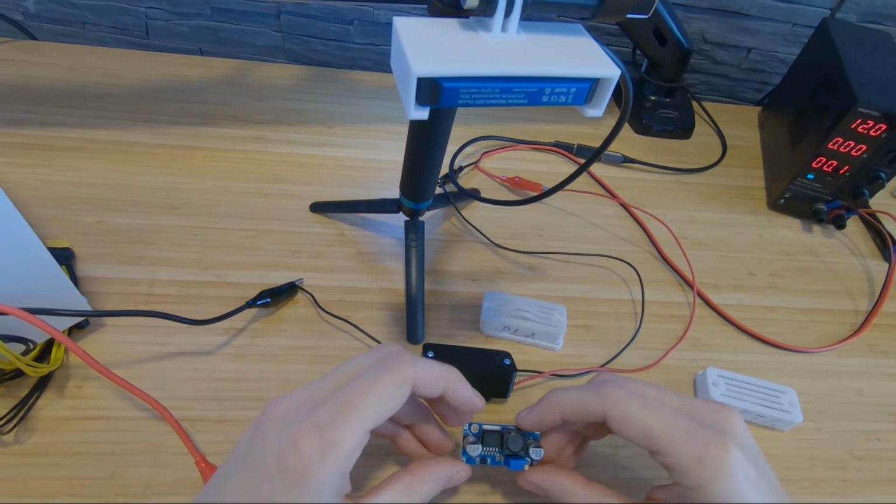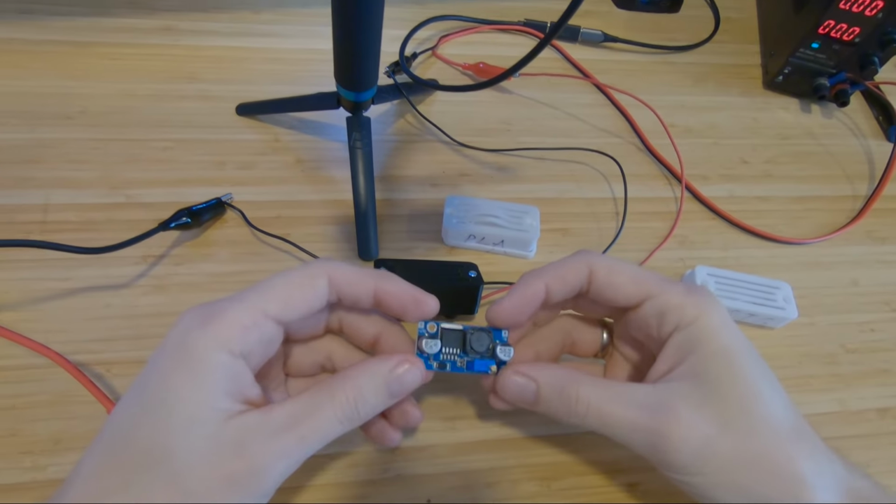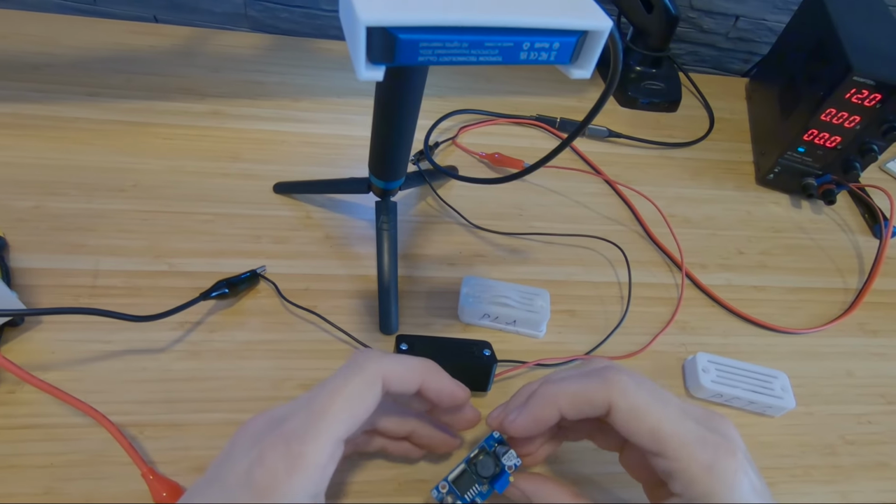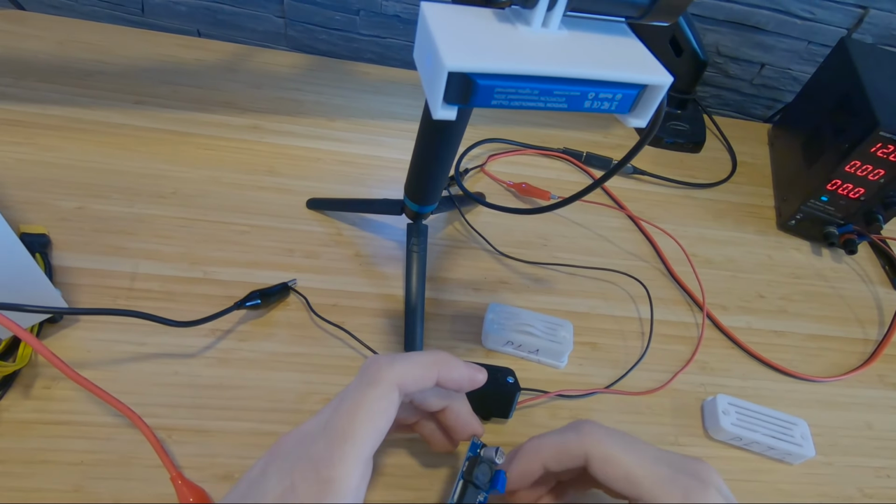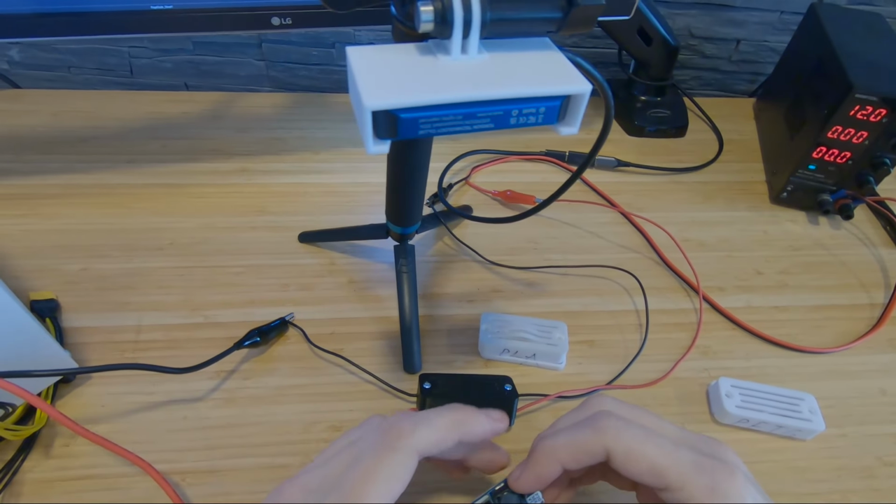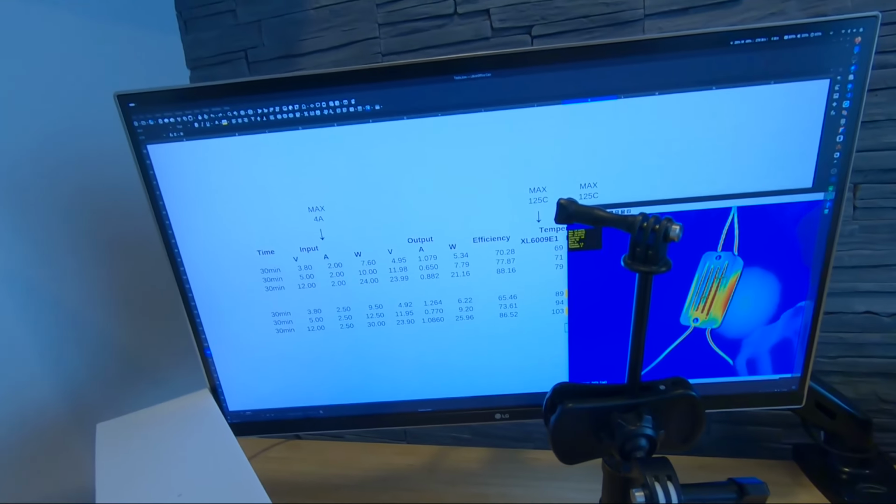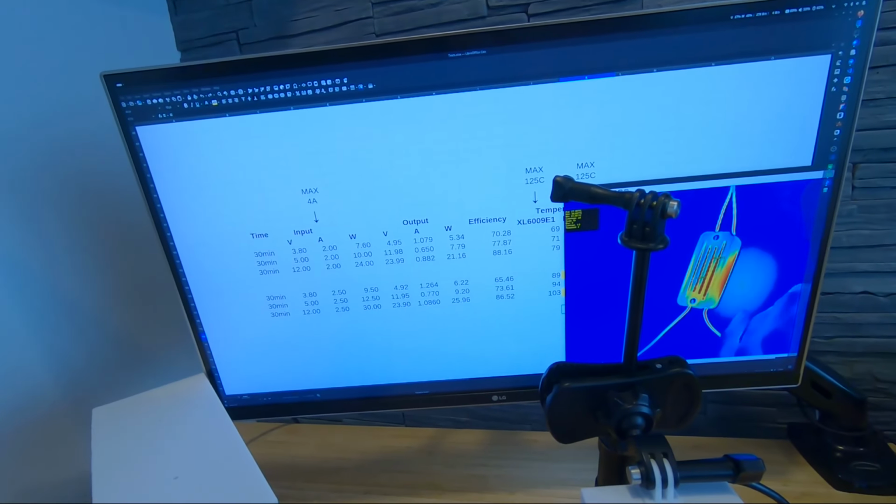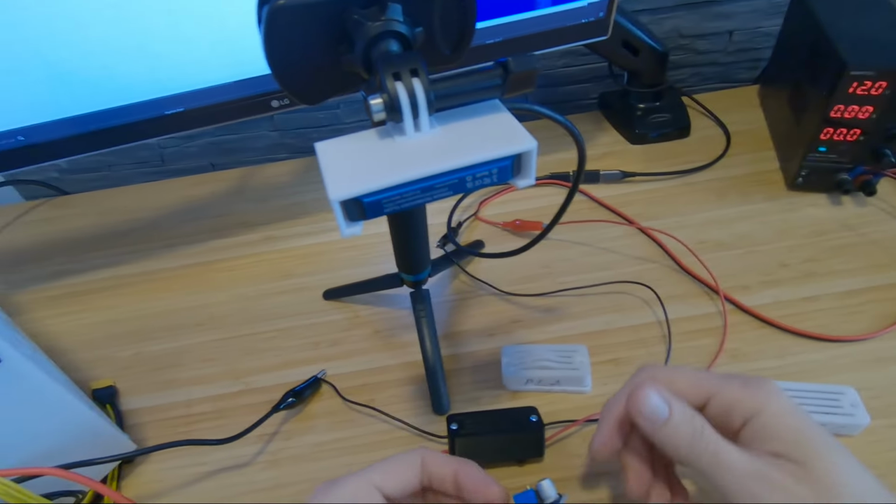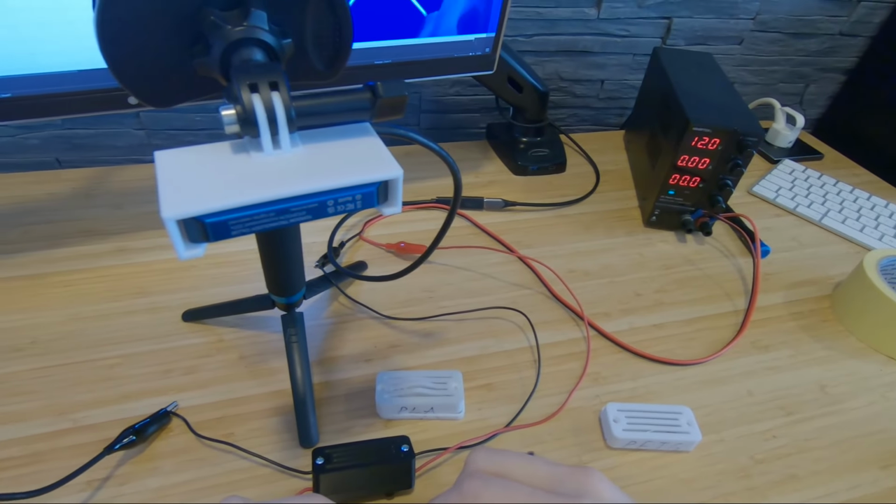So what we learned: 4 amps is not possible on this. I would say in open air max would be 2.5 amps, or let's say 2.3. In an enclosure, definitely go below 2.5.